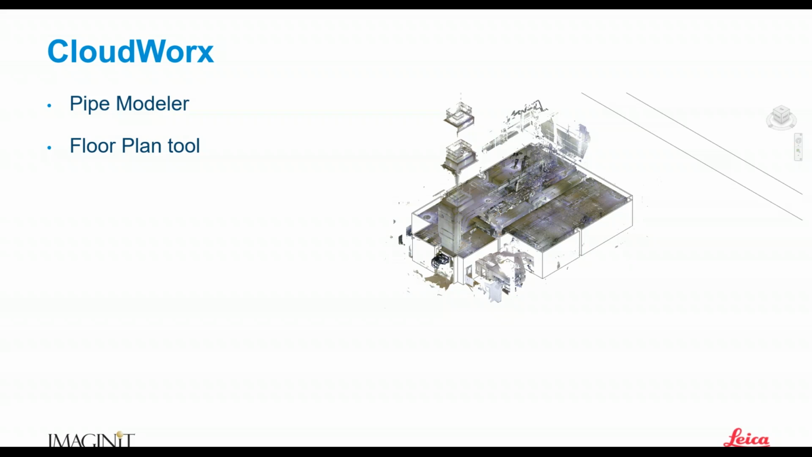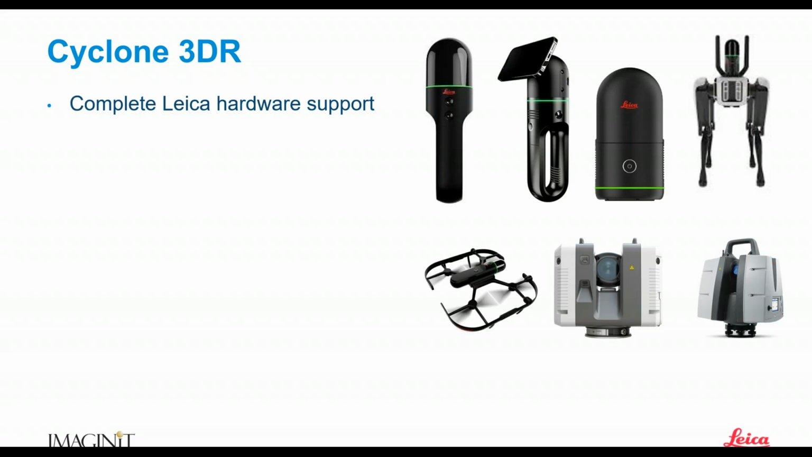All right, we're going to switch gears again, and we're going to head over and start talking about Cyclone 3DR. With the new versions, we have complete Leica hardware support. You can use any of the Leica hardware to create meshes in Cyclone 3DR. And I should back up and state, for all of you who don't have an idea of what the heck Cyclone 3DR is, it's a tool that allows us to primarily create meshes from our point cloud data.